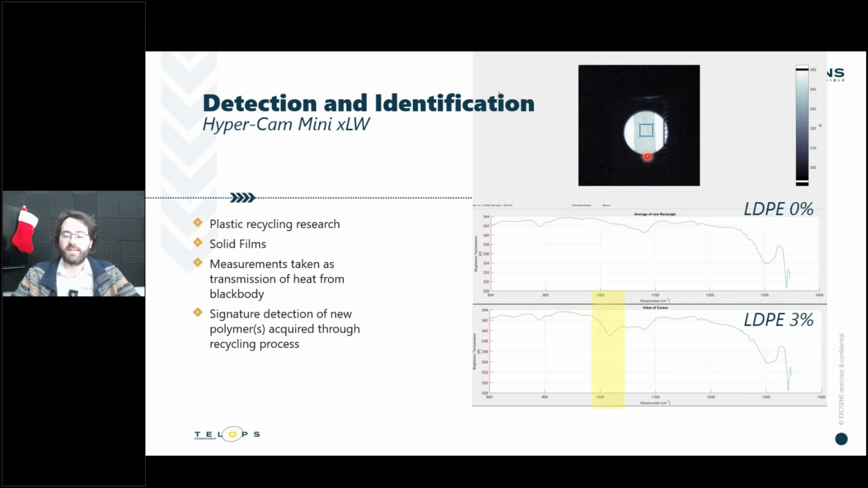So they sent some plastic films, simple solid films, but thin enough to be transparent for the heat of a black body. I set up some samples in front of a black body, and I was able to do some measurements for a multitude of different samples.